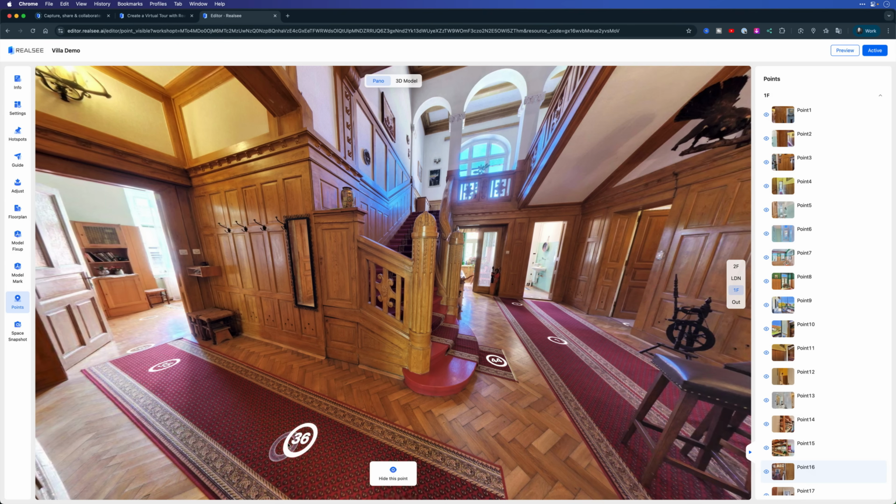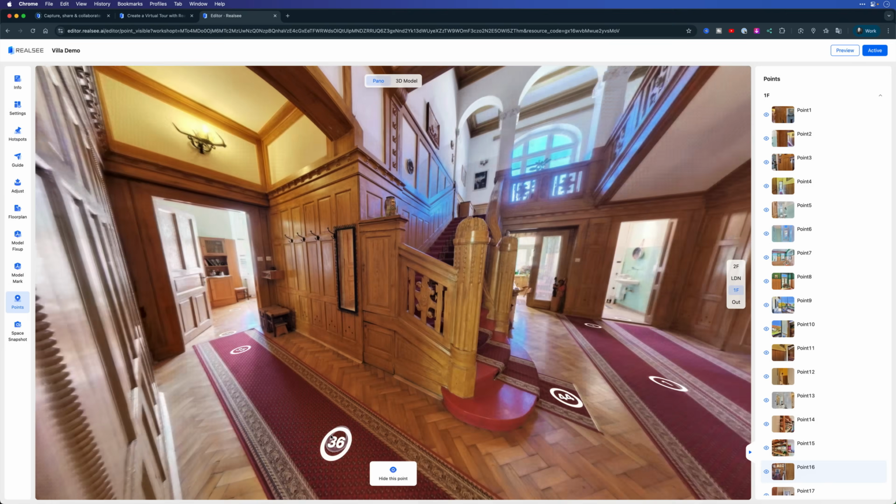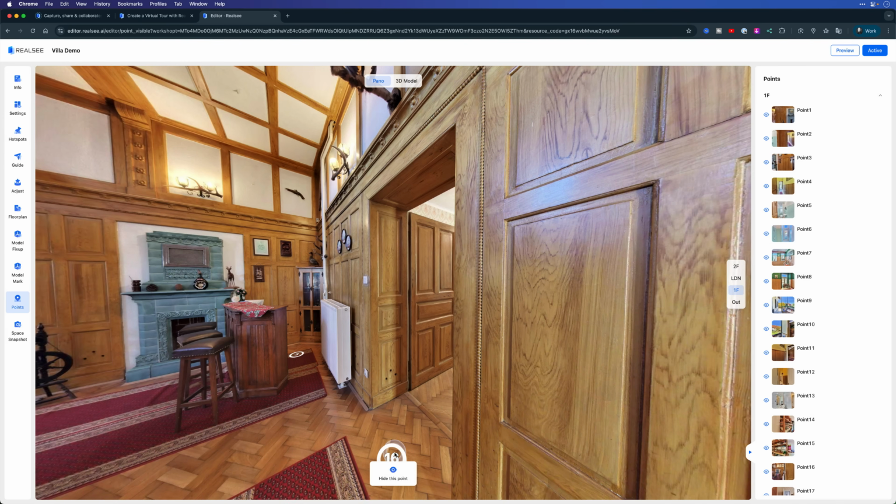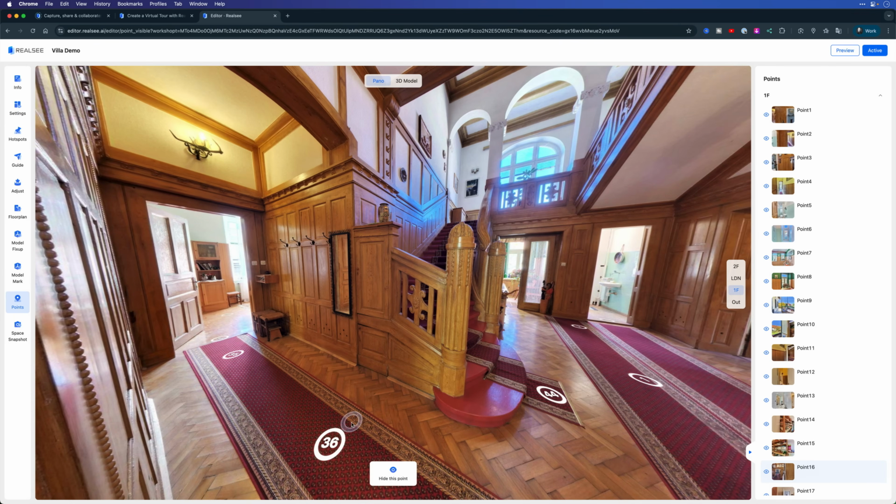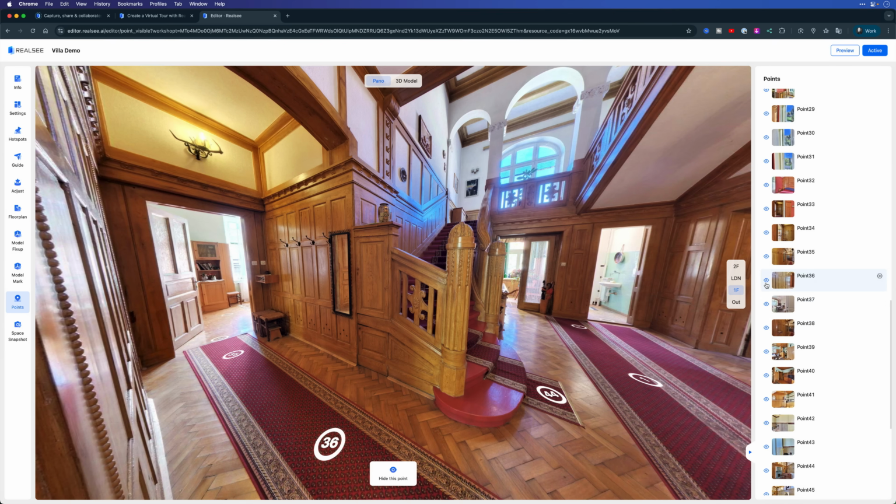But do I really need point 36? It was very helpful for the 3D data, but I may not need that as a point to jump to. After all, it doesn't really make much of a difference as I go between there and 16. So to clean things up for the viewer, maybe I just want to hide point 36. So to do that, over here I'll just find 36, and there it is. And then I can click the eye next to it, and that will allow us to hide it. Now that that's hidden, it'll no longer be visible while we're exploring the property. So that's one thing that we can do in here.